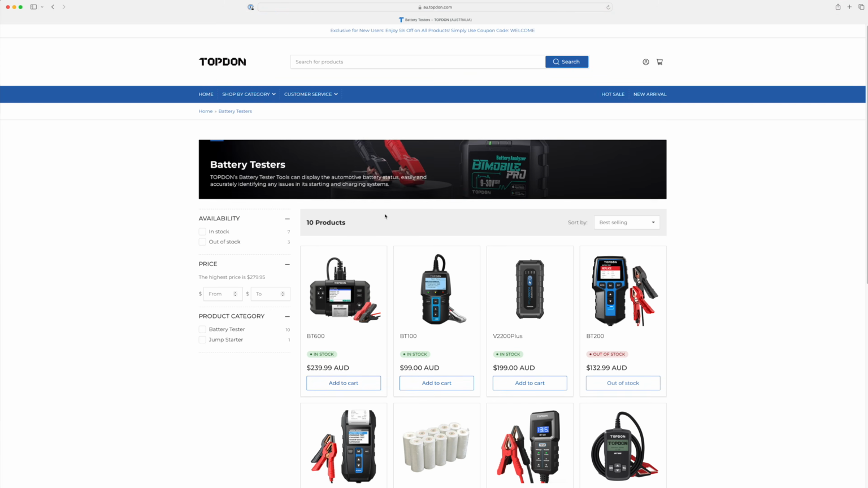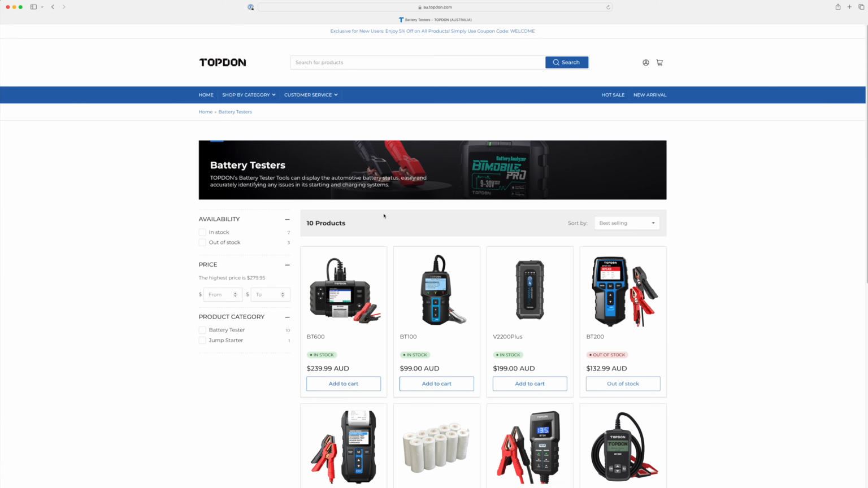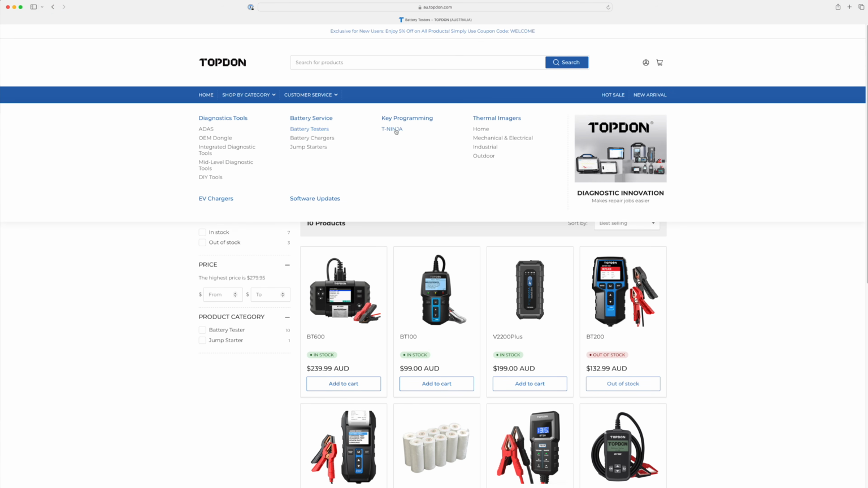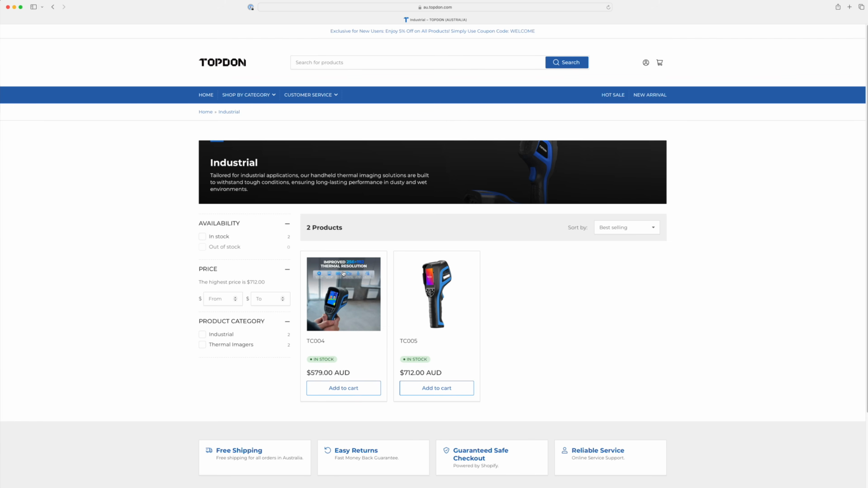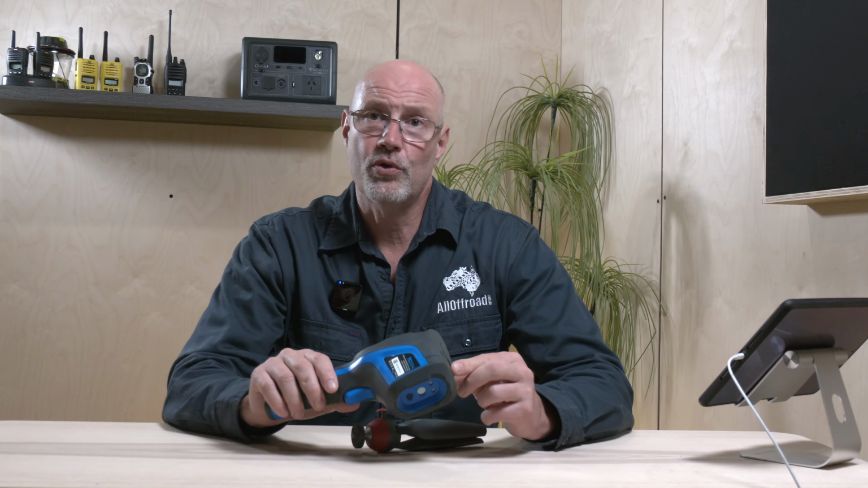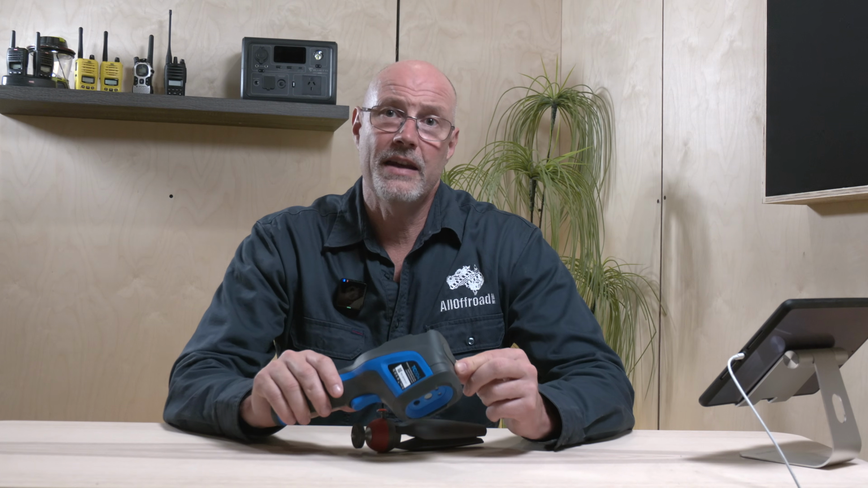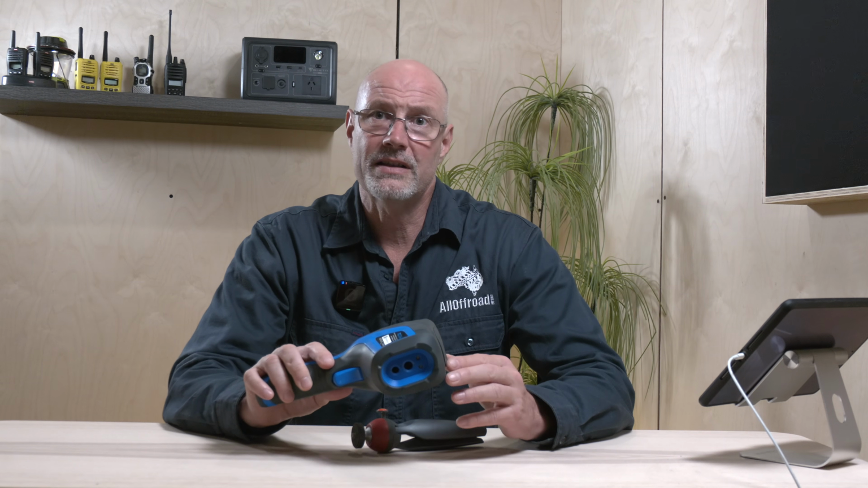I had a little look around, and it turns out they do a lot of automotive diagnostic equipment. Among the products they have is this high-resolution handheld thermal camera, and again, that was something I was quite interested in. I sent them my product review guidelines, and they were kind enough to send me one of these thermal imaging cameras without any strings attached.